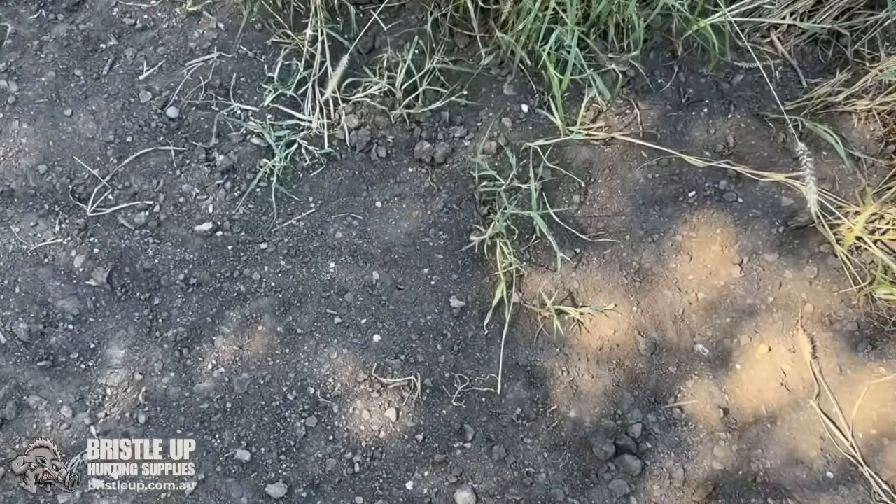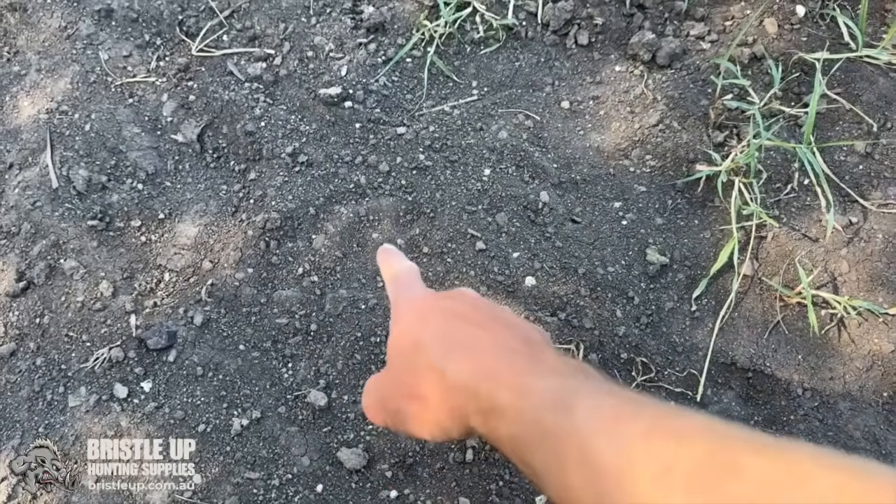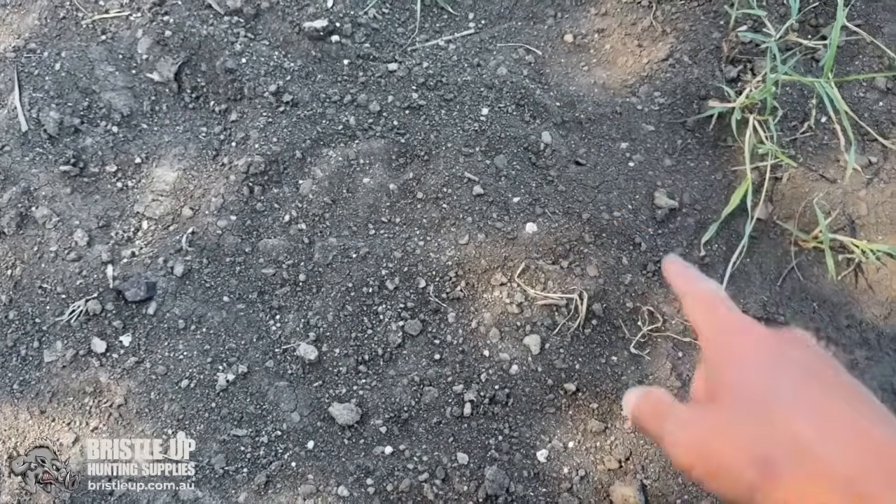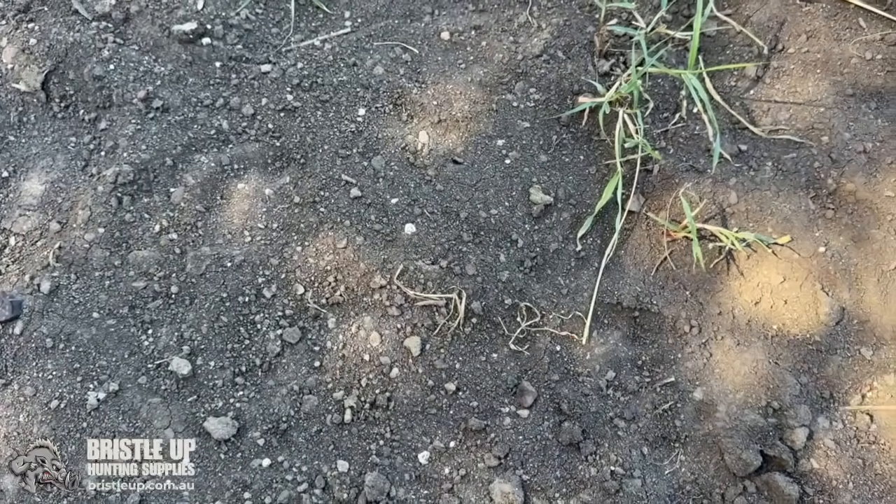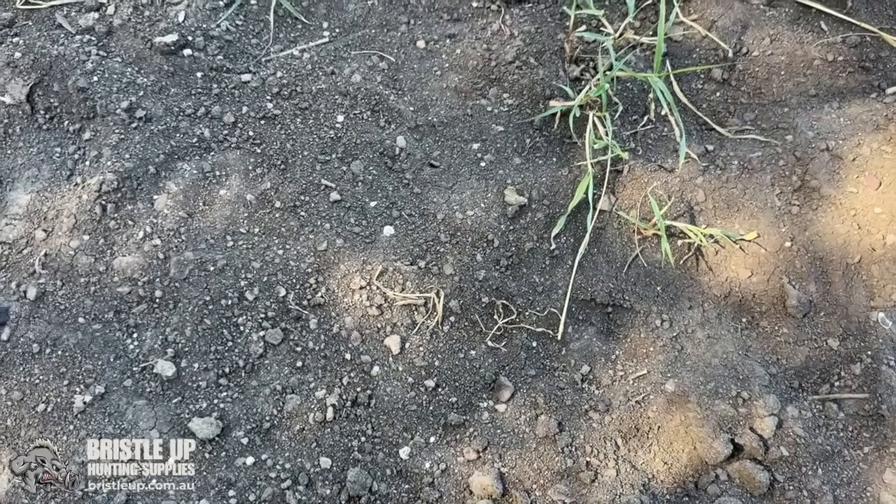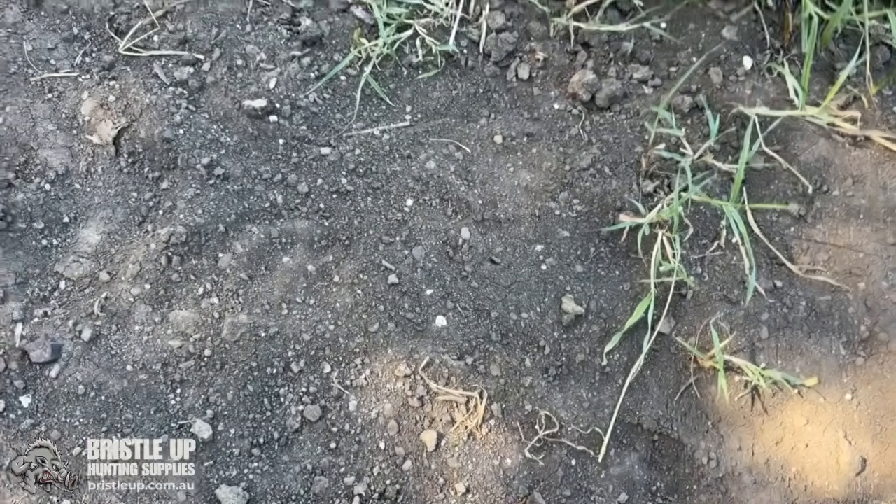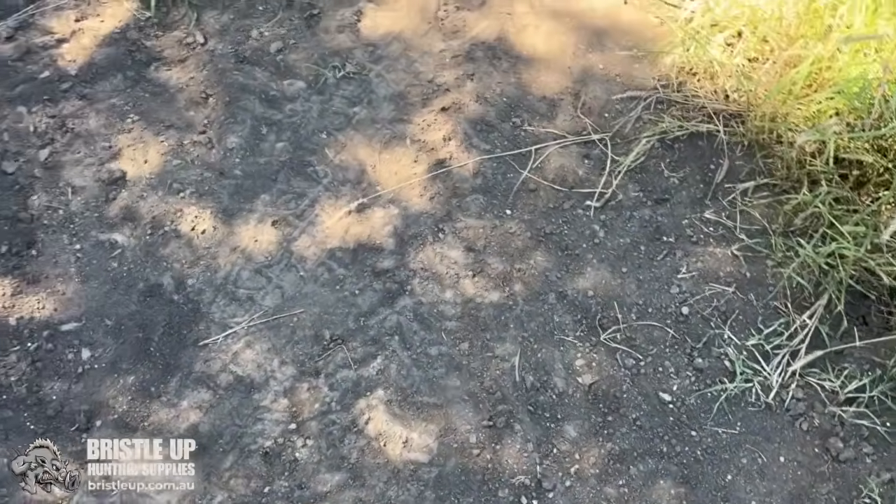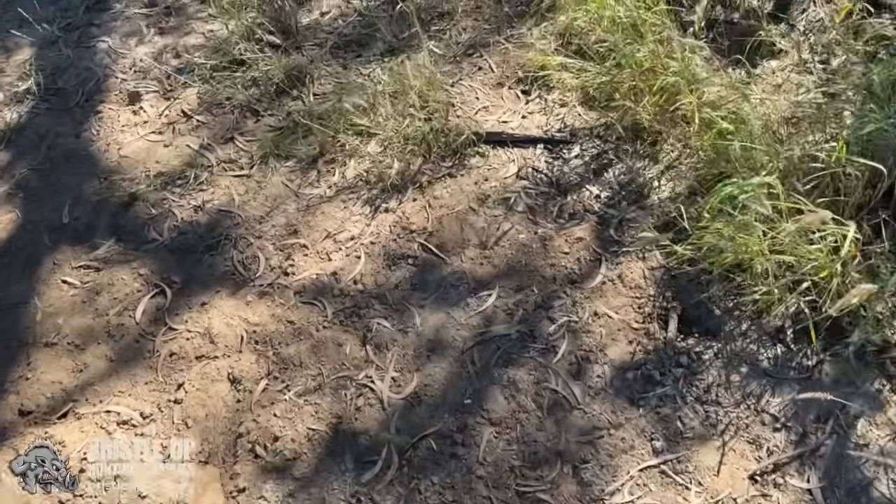Yeah, just see what he did here. There's a footprint there, here, and here, and there's the pan right there. So he's only just missed it. Should have really got him, and should have actually got it on video too. But anyway, what I might do is put a bit more scent there, and I'll get a stick.